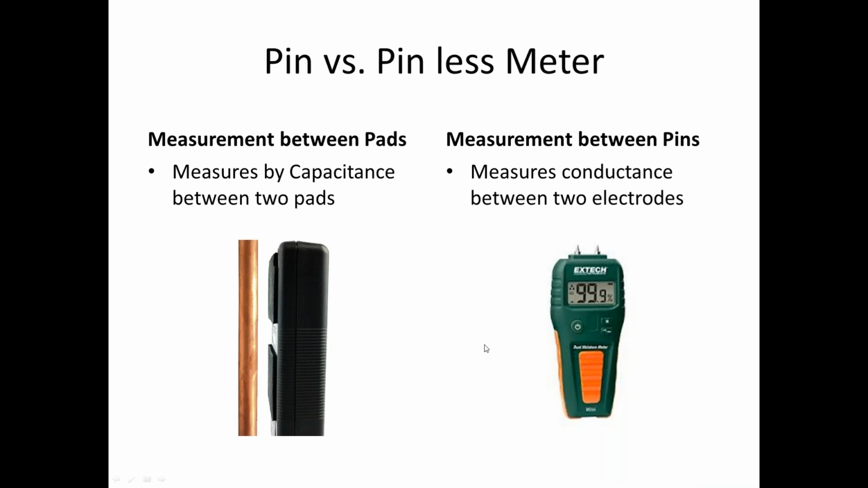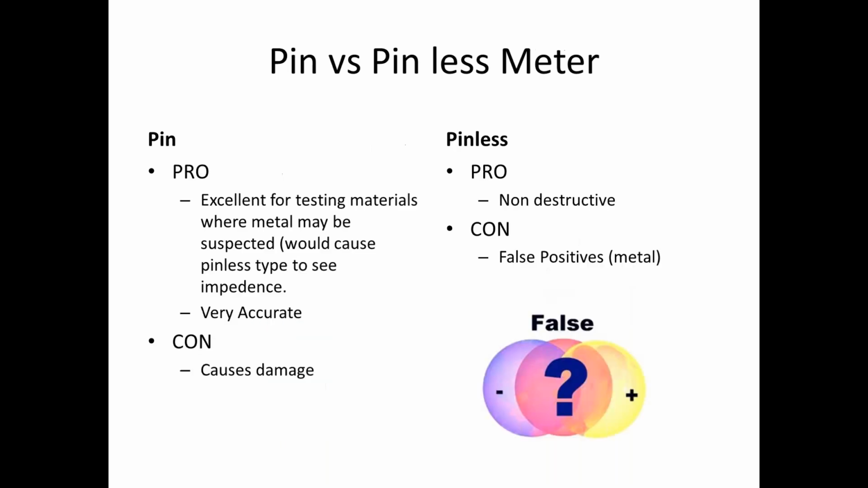Two types of moisture meters on the market. We've got pin and pinless, and the differences between the two: obviously pinless meters are the non-destructive type. You can use these on materials, but there are false positives that can occur. It's by capacitance, and pin meters are by conductance, and so that's measuring the resistance between those electrodes.